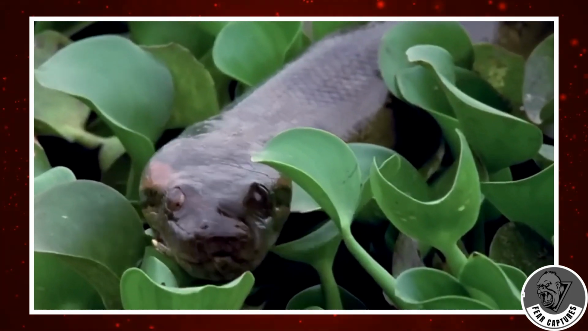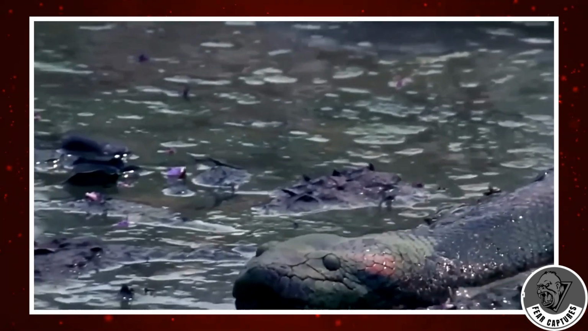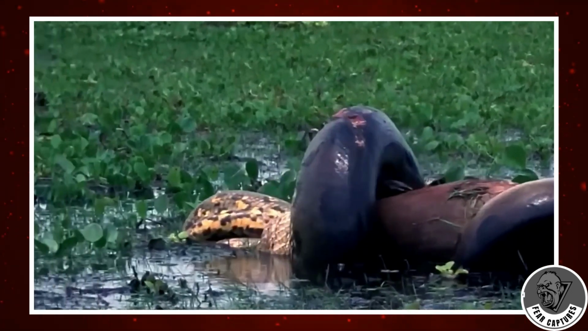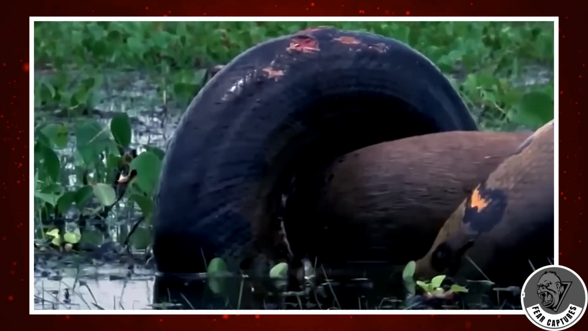The largest snake in the world, anacondas, can grow up to 30 feet long and weigh more than 550 pounds. Anacondas have been reported to kill deer, hogs, caimans, and other smaller livestock, in addition to their usual food of fish, birds, rodents, and other reptiles.